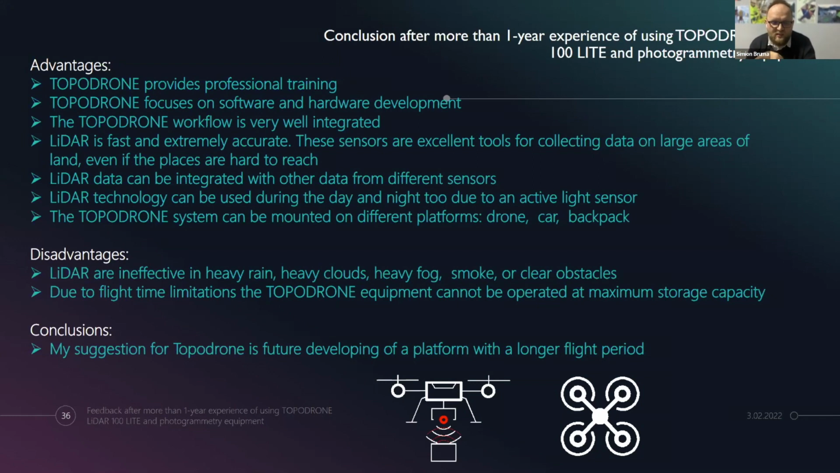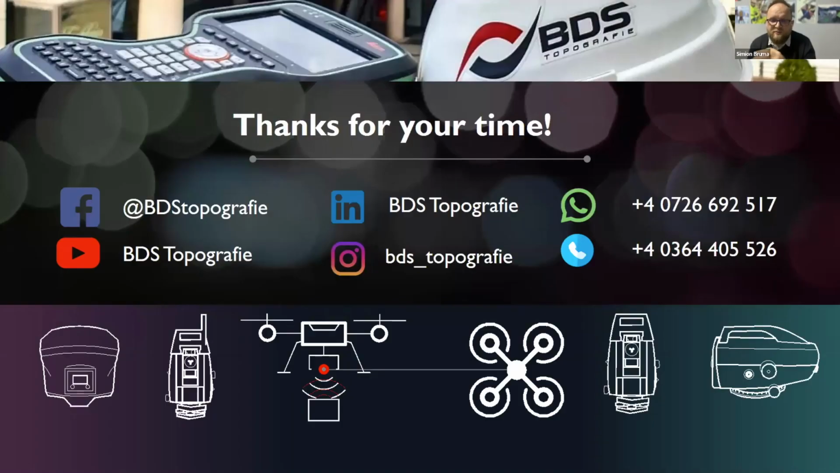I don't know. And my conclusion for the future, but right now I know and I remember you guys already work with the VTOLs. I think for me and for other guys who want to fly big surfaces, invest in the VTOL. This is my experience using TOPODRONE LiDAR 100 LITE. If somebody wants to see some data and has more questions, I see a lot of Romanian guys here. I'm glad to share with everyone.